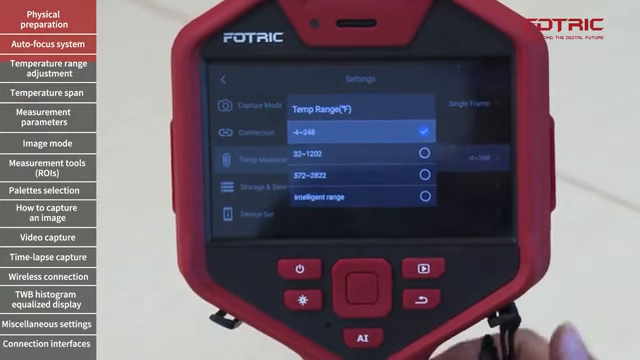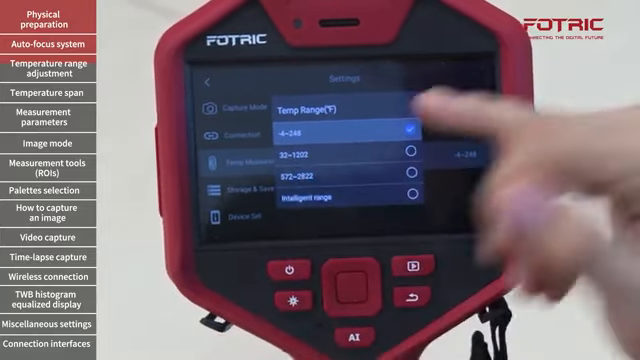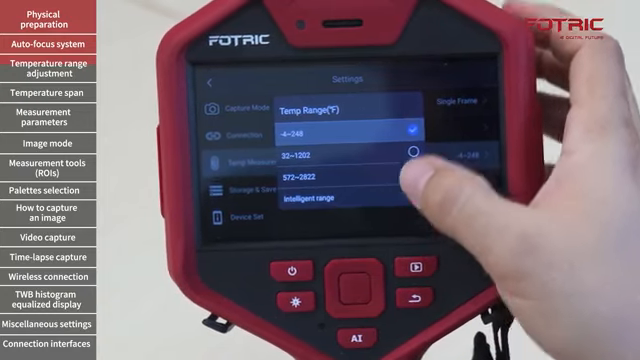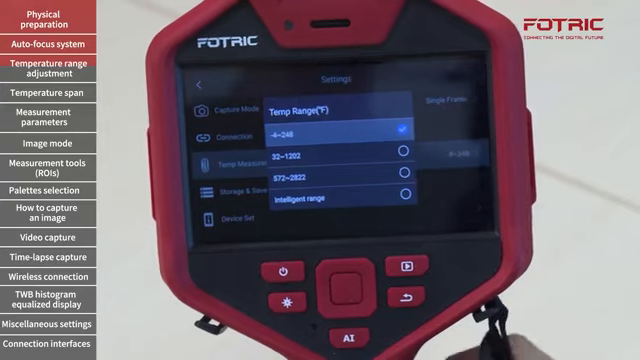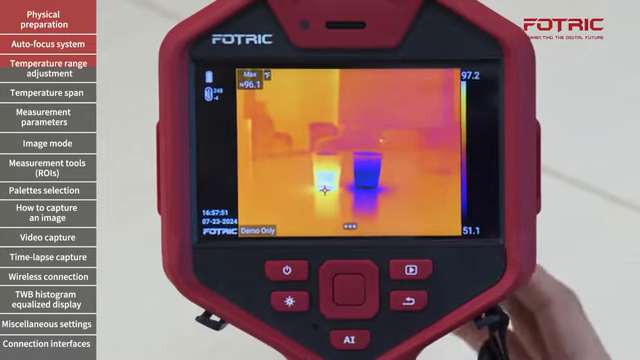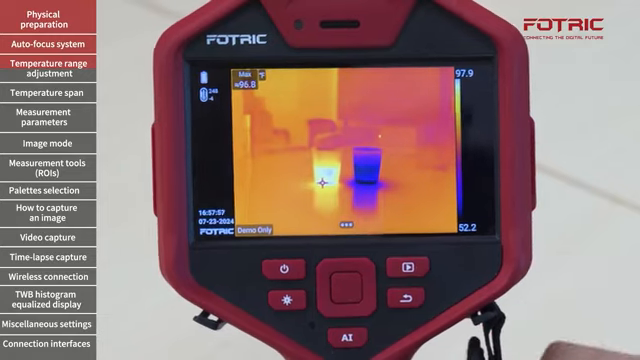Once again, because the examples that I'm using right now are boiling water and cold water, they're within -4 to 248 Fahrenheit, so that should be good for me. But if I desire to work with higher temperatures, I can simply switch or let the intelligent range do it for me. Those two steps are fundamental, and they cannot be changed after a picture has been taken. So it's very important that you do those two correctly.